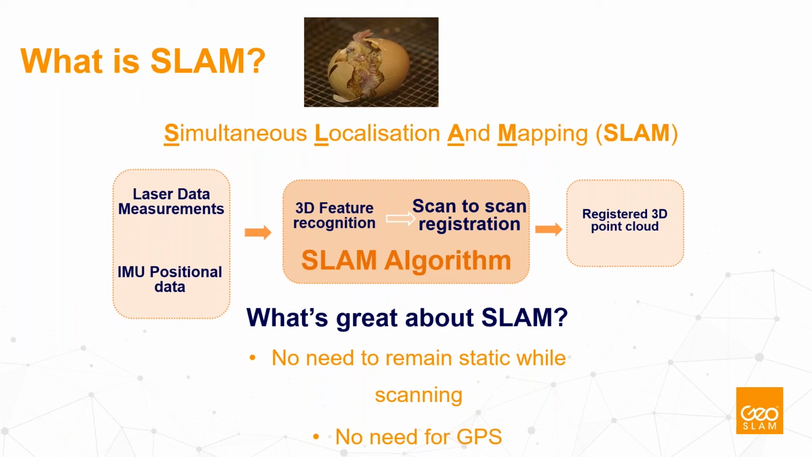The SLAM algorithm is of course a very sophisticated issue, which we are not talking about in detail, but it needs features, it needs objects. The more objects you have around, the better that technology works. It takes care of the scan-to-scan registration. As a result, you first have a local SLAM, and then at the end you close a loop, you have a global scan, and what comes out is a registered 3D point cloud.